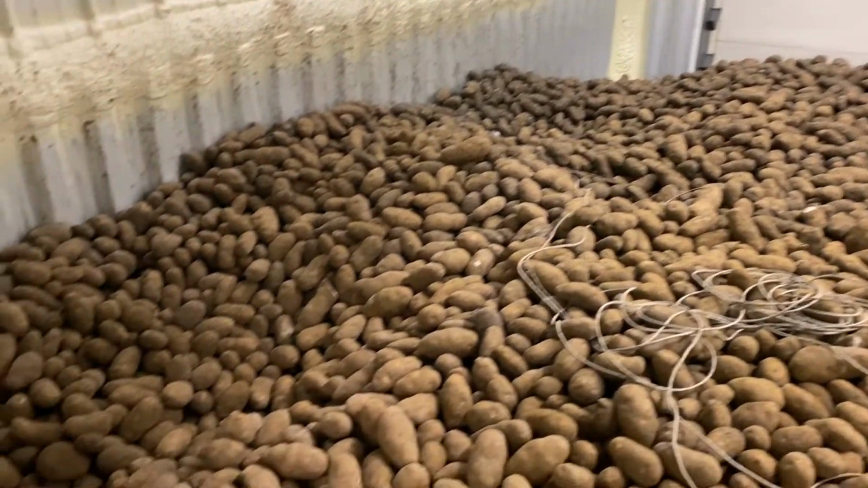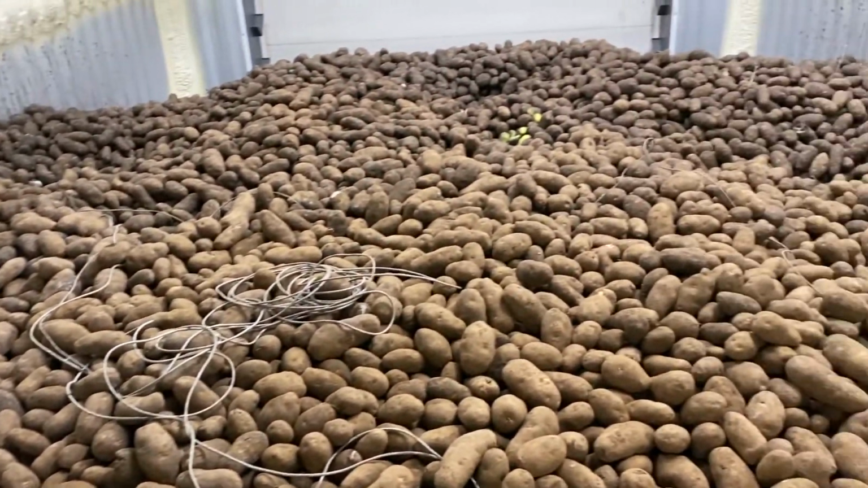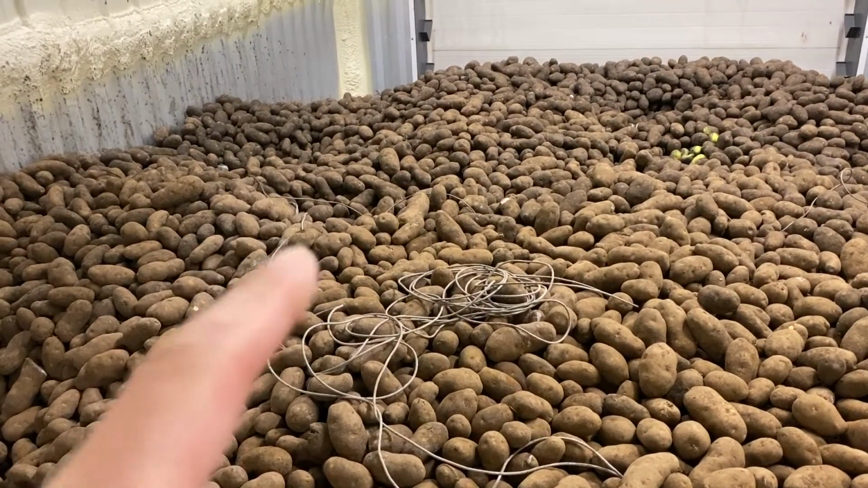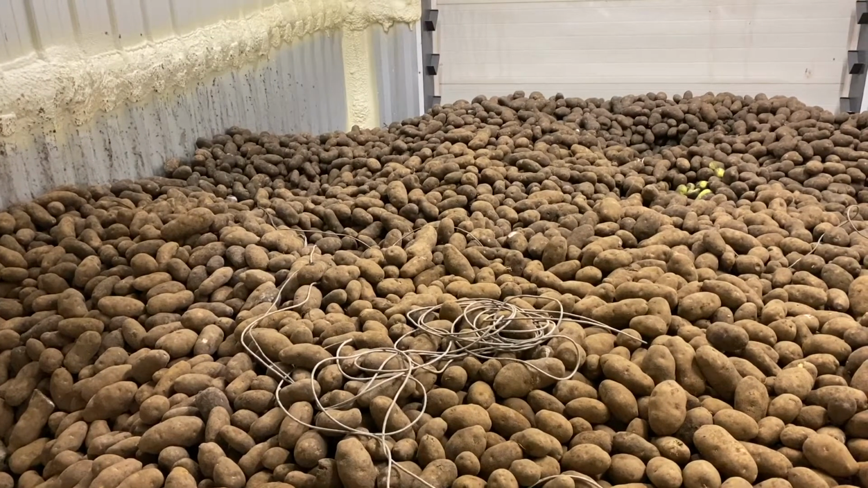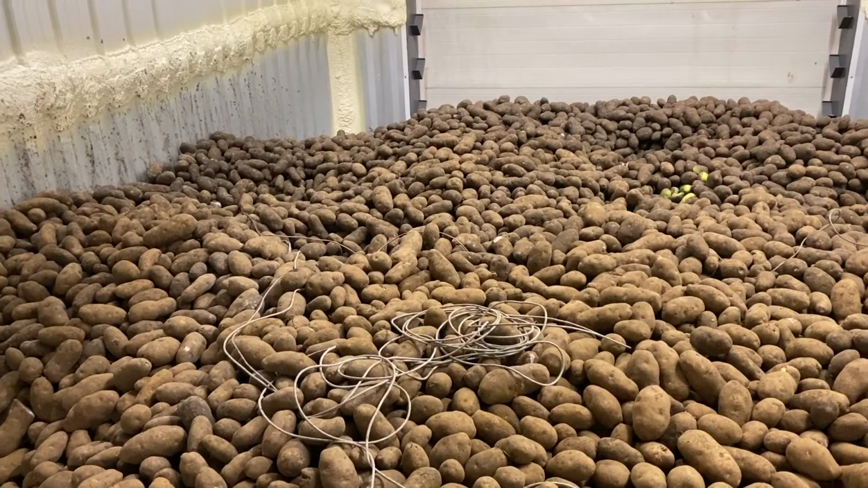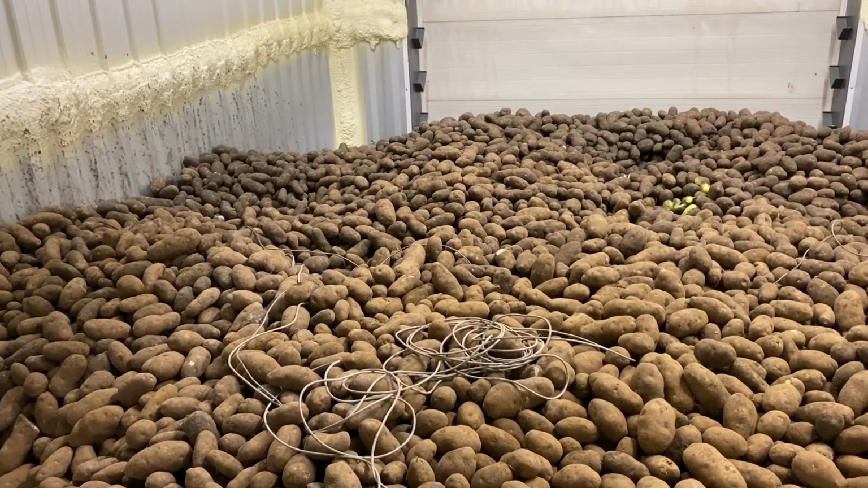Overall, the tubers are pretty healthy just by looking at them on top. Those cables are the thermometers, and we want to make sure that the delta T, which is the temperature difference between the top and bottom of the pile, is about 1 degree Fahrenheit.